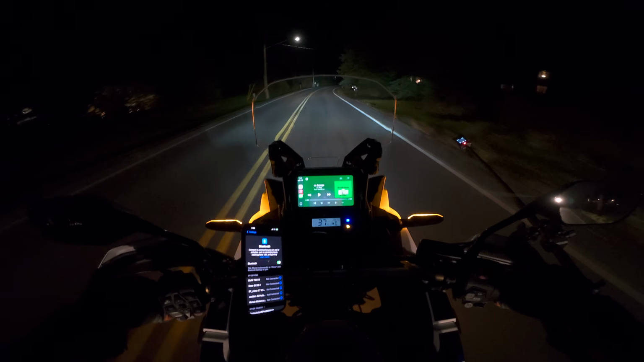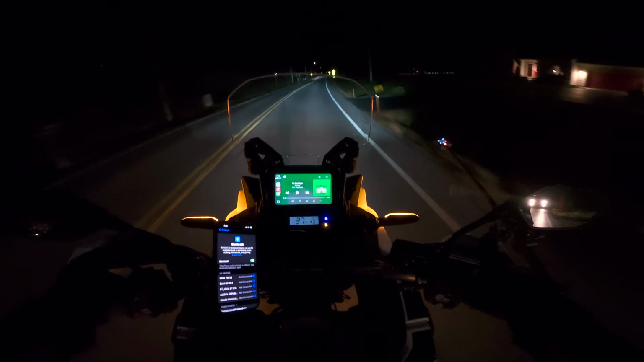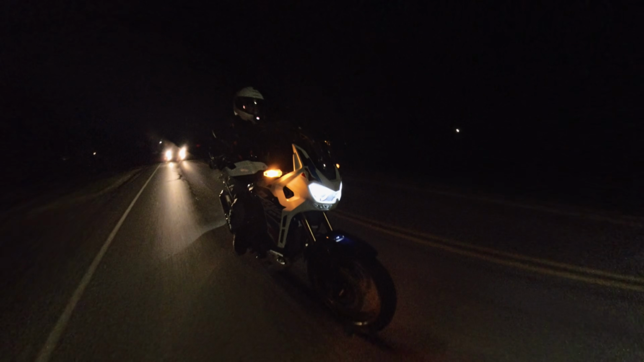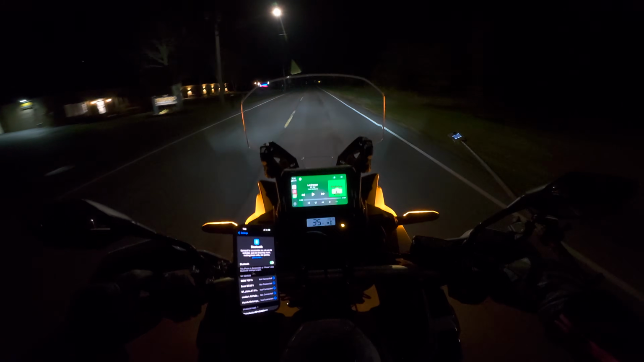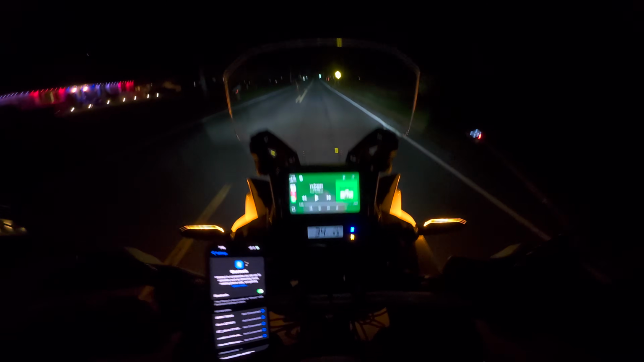I wish I could give you the cornering lights work. I wonder if those cornering lights, I have to look at the 360 video, if they come on when you're going straight. Let's turn the high beams off. There is a ton of light close to the bike, which I love. And again, this is a dark, dark road. Got a car. Oh, now it's really dark. Wow, high beams on. Now the car behind me. I love this for riding in the country at night.